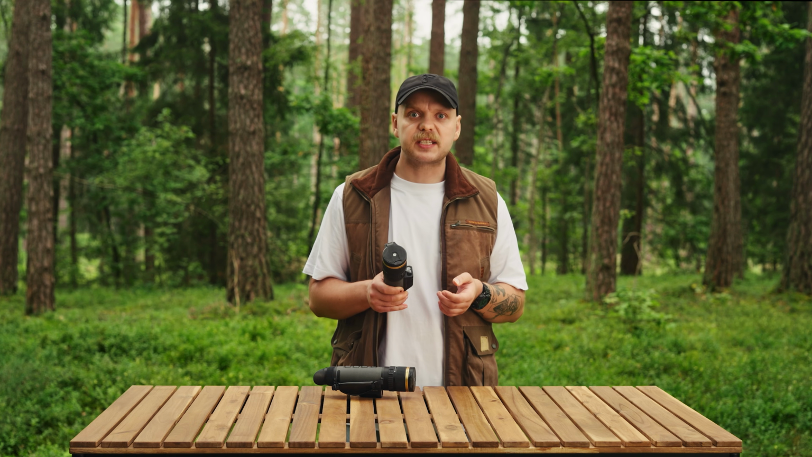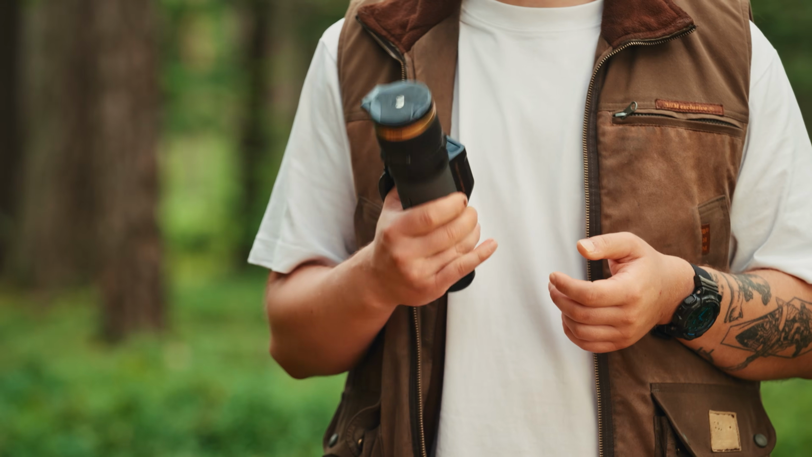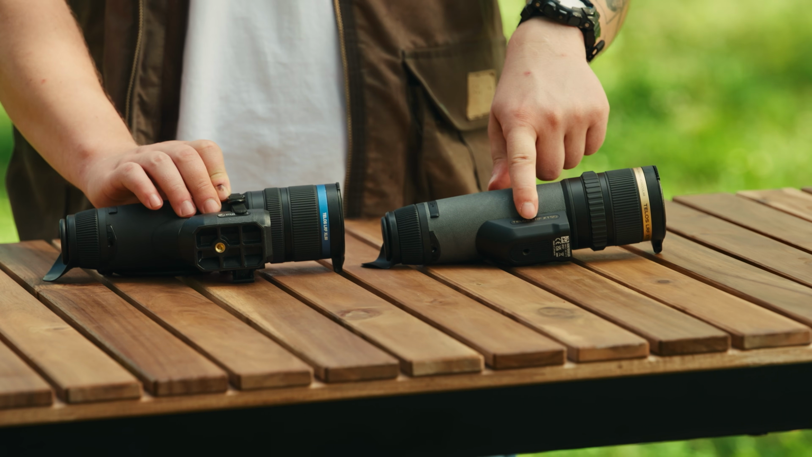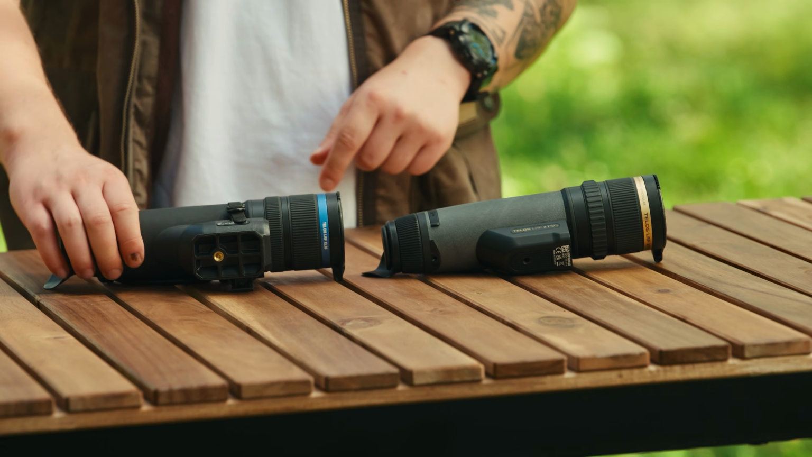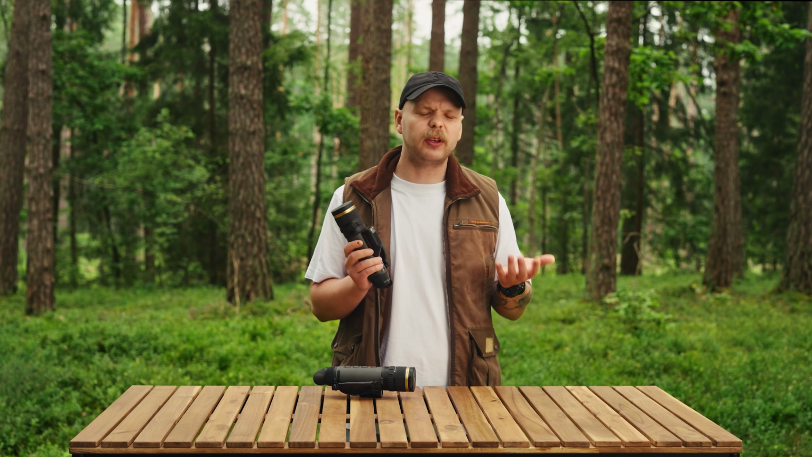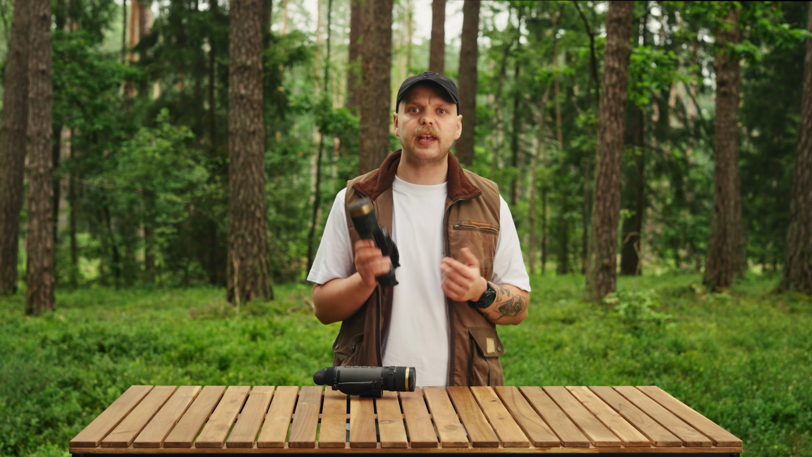The rangefinder has a smaller footprint than the previous generation, so the whole unit is more compact and a bit trimmer to carry. There's now a tripod thread built straight into the body. On the old Telos, you needed a separate adapter to get it on a tripod, and that was one more thing to buy and one more thing to lose out in the field. For long observation sessions or for steady ranging off a tripod, being able to mount it directly matters more than it sounds.